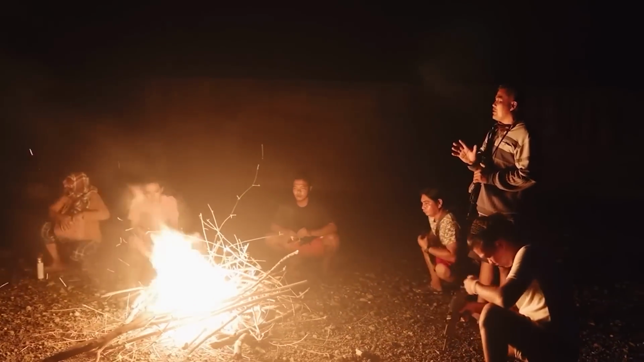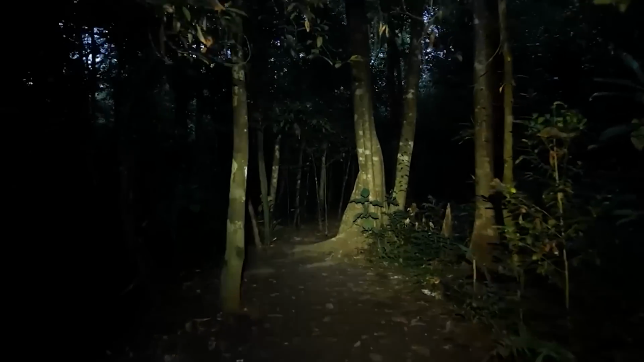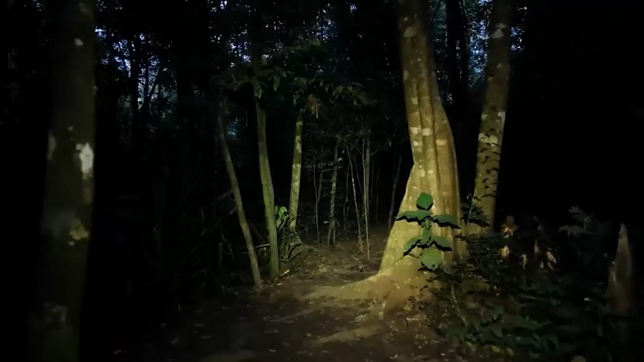There's a video of some guys who went for a walk in the dark woods at night. They had a flashlight, but it was still very dark. While they were walking, they discovered a strange creature sitting on the ground with its back facing them. At first, they thought it was an animal, but when it turned its head, they saw its eerie, glowing eyes and a very creepy face. Some people believe it was a demon, while others think it was a fallen angel. In any case, it's really scary.